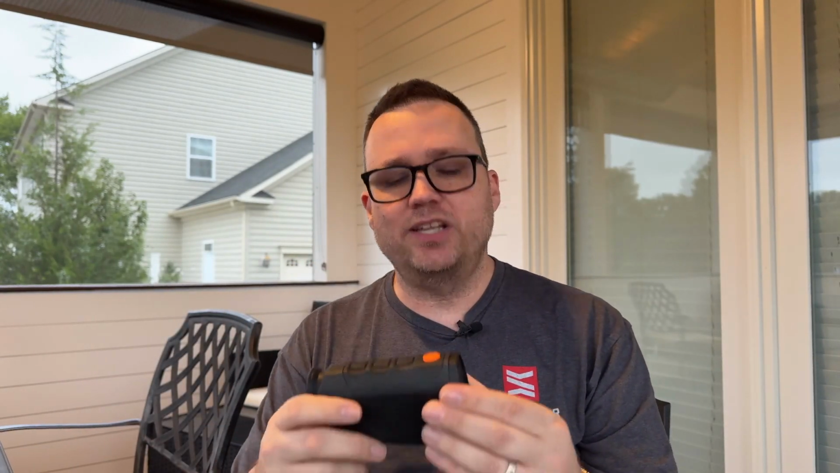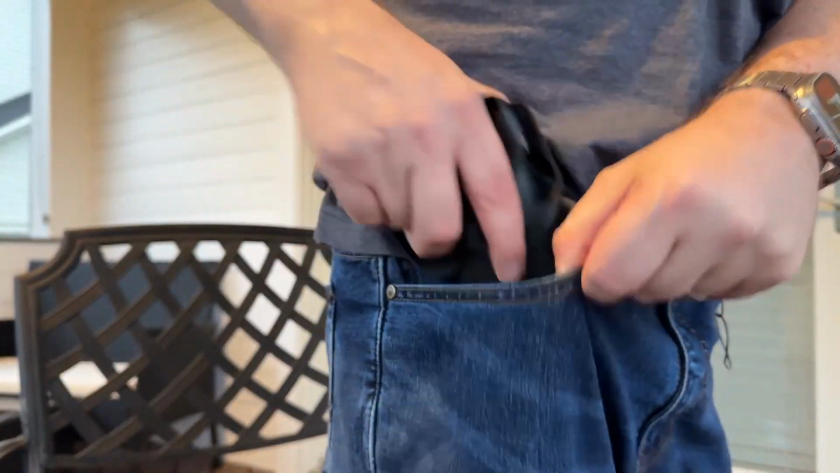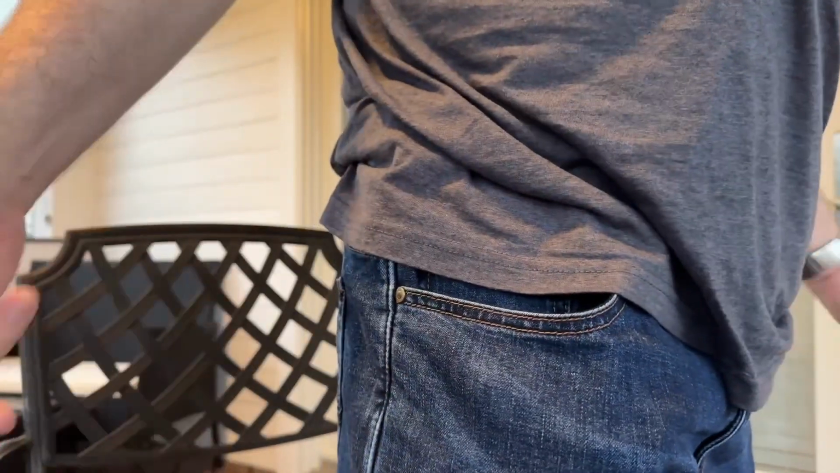This is a new series that I'm doing, kind of like a gear review type thing, and we're going to kick this off with thermal optics because I think thermal optics is something everyone should have in their tool bag. In fact, I got a couple right here, but this one is the one we're going to be talking about today. This is the RIX Optics K2 Pocket, and it is lightweight and can fit into your pocket. Therefore, that's why it's called the Pocket.